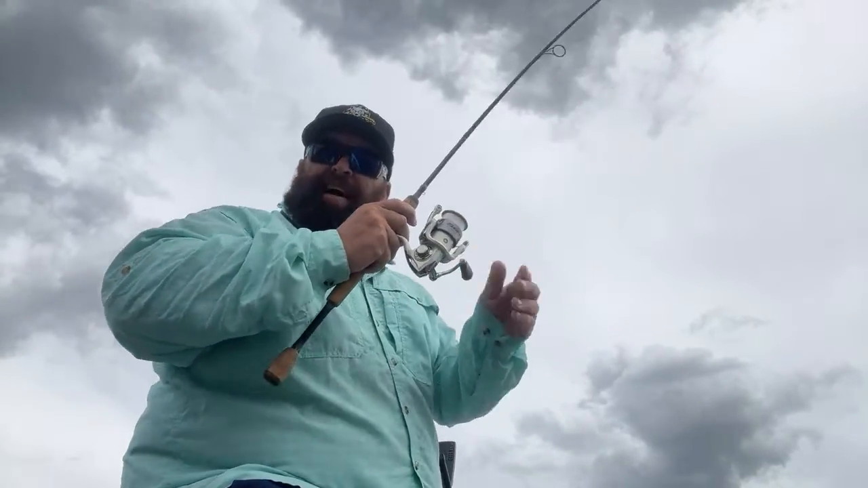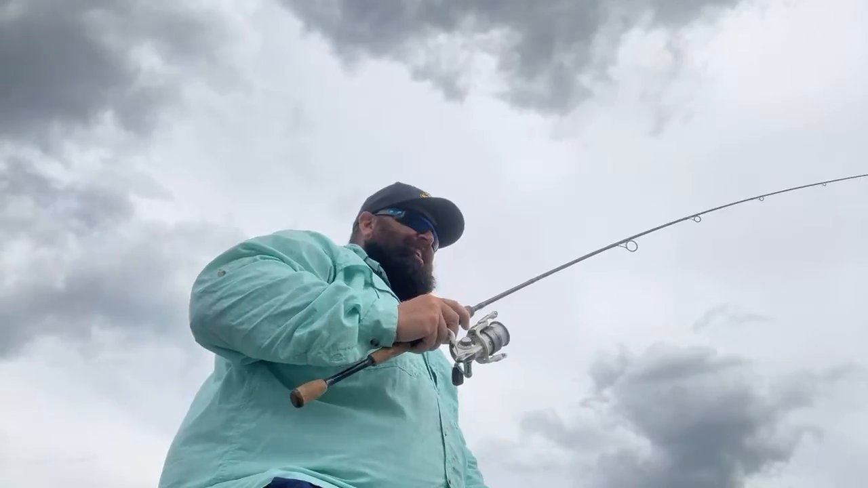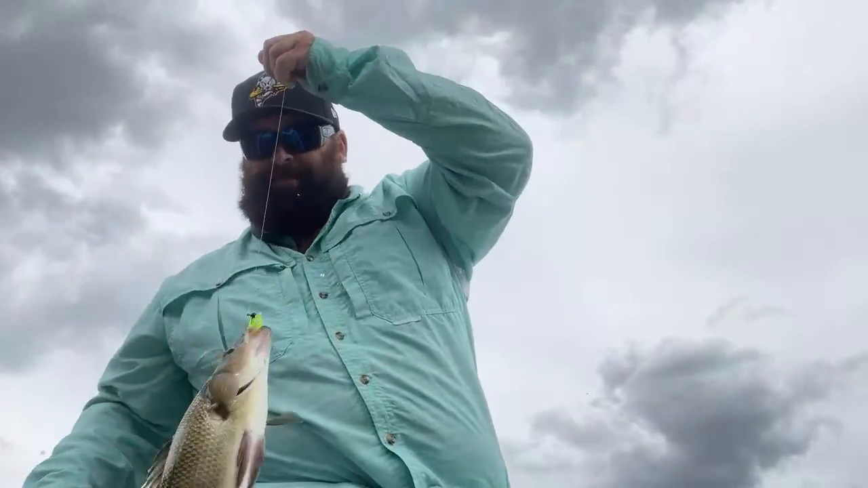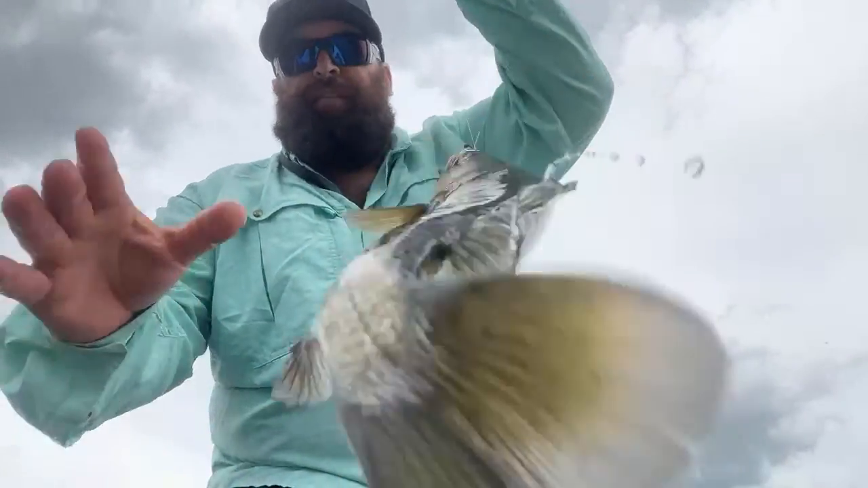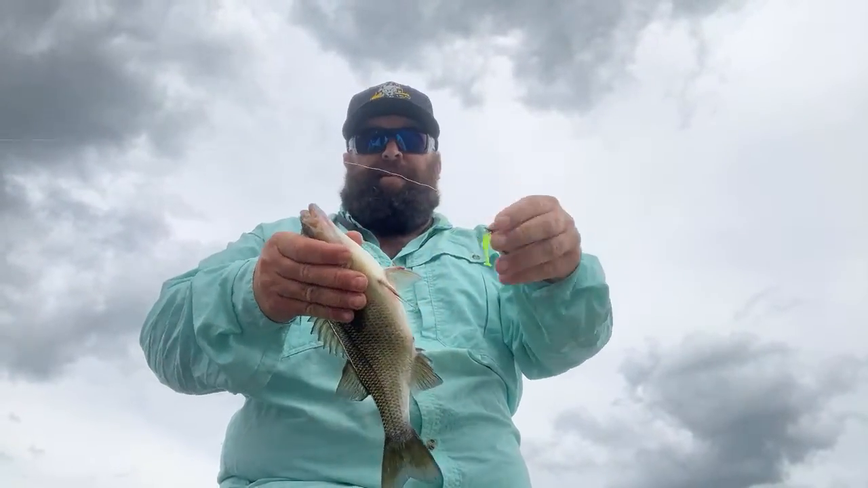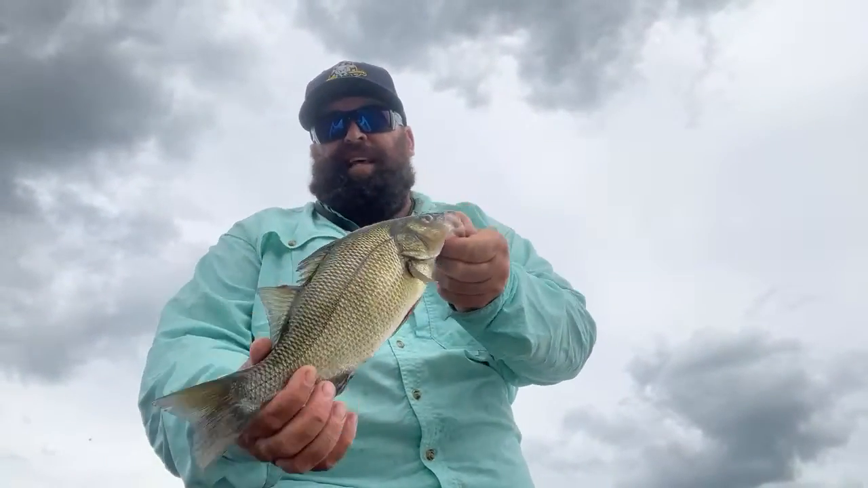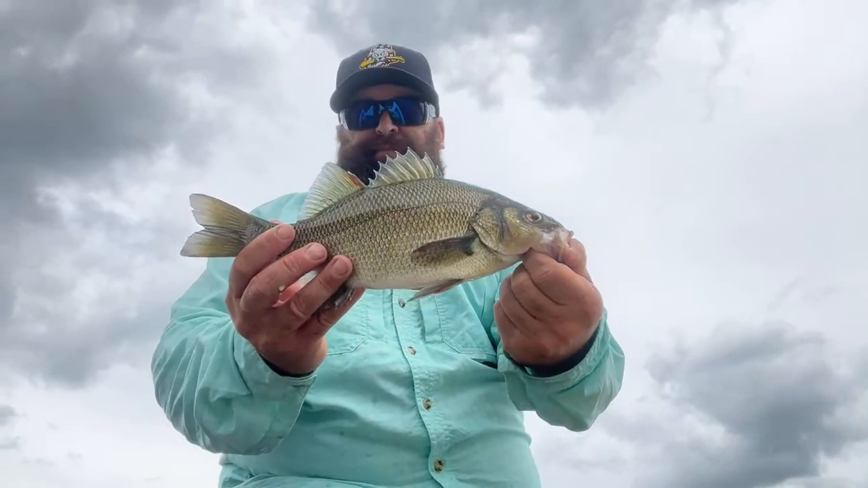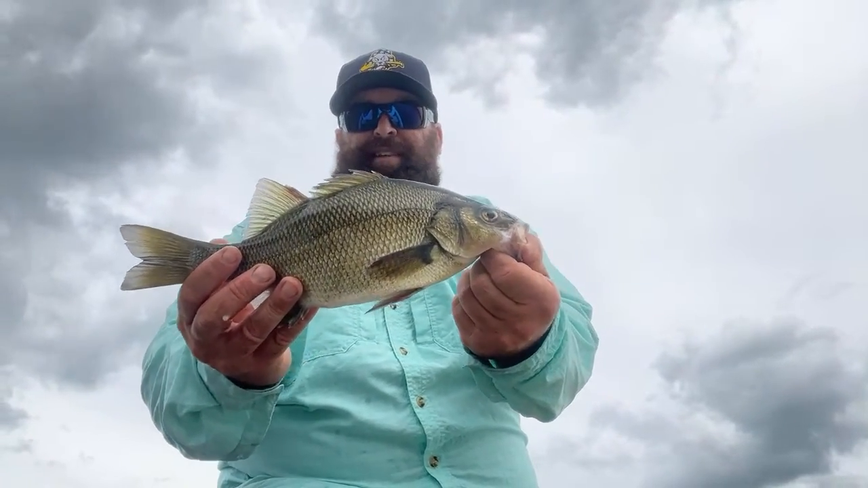I'm gonna loosen the drag. How do you like that, Jed? And then, all right, let's get him in. Got him. Yeah, and then look either for your first drop-off or your first place where they can hide. And they are feeding hard when they're pre-spawn. So that's another good thick white perch right there, guys. Beautiful fish right there.